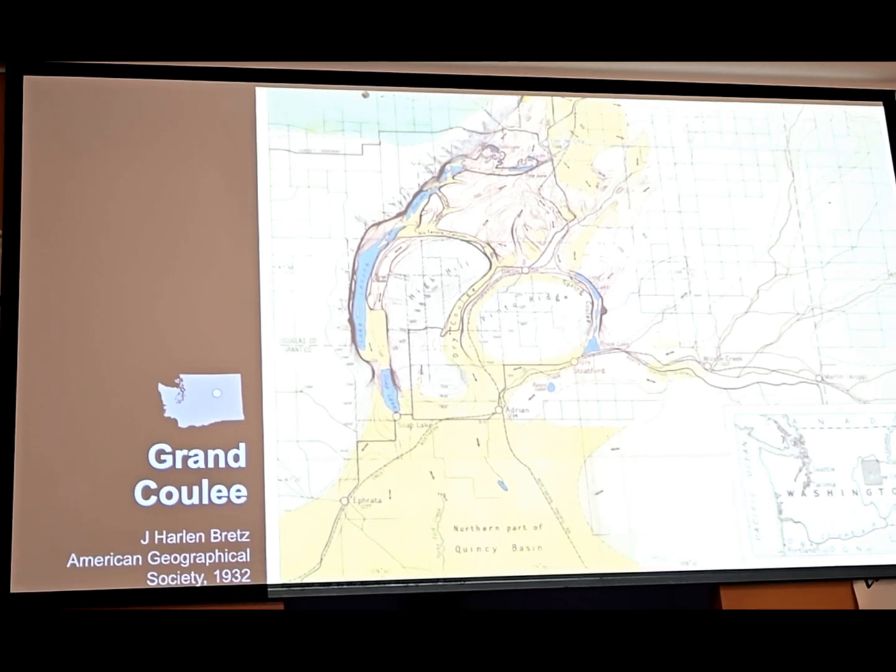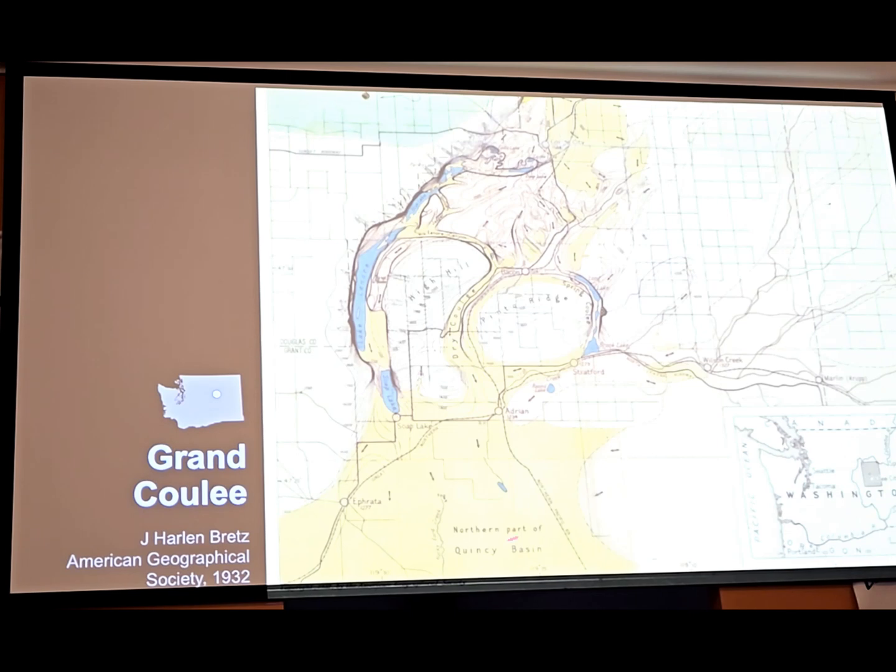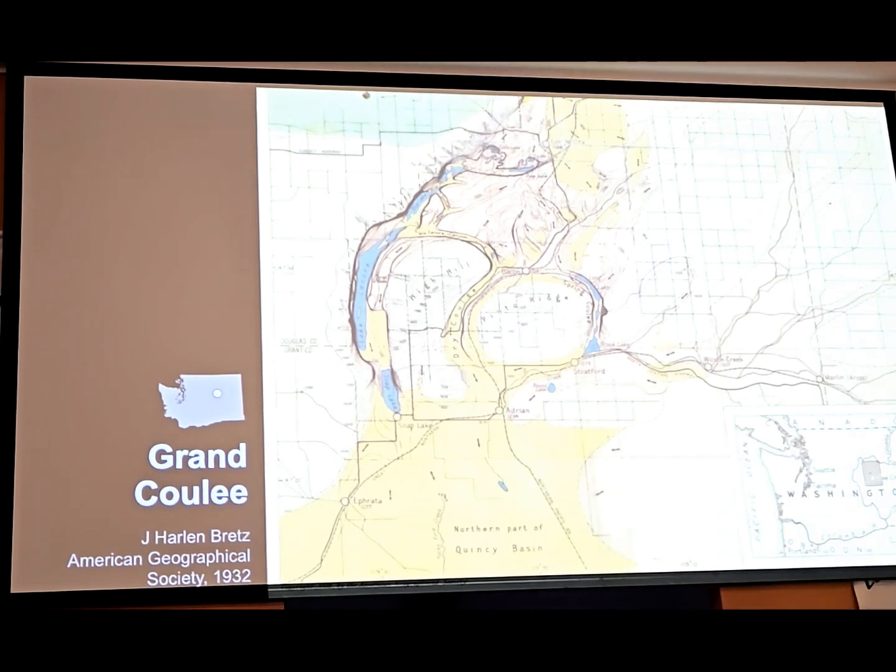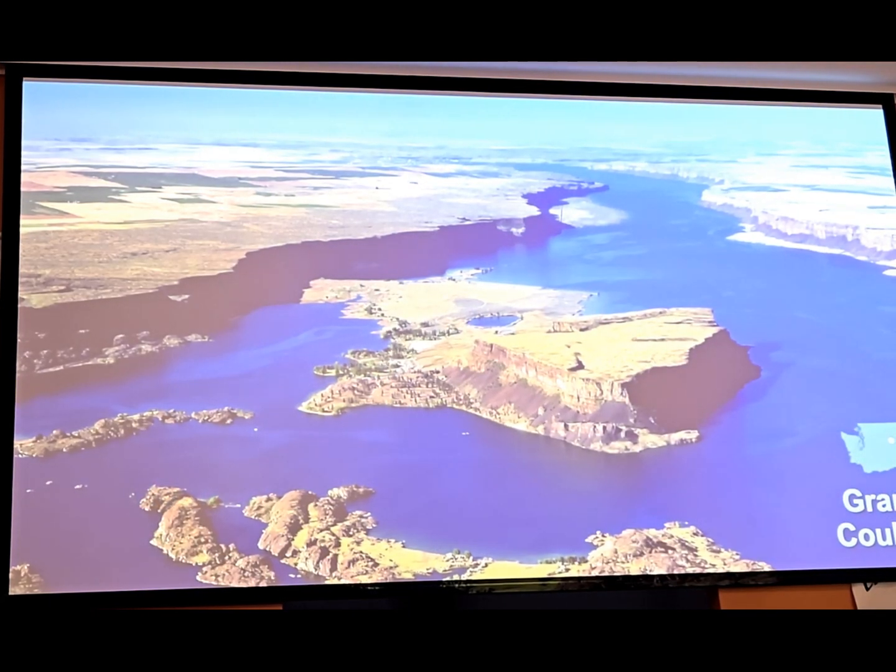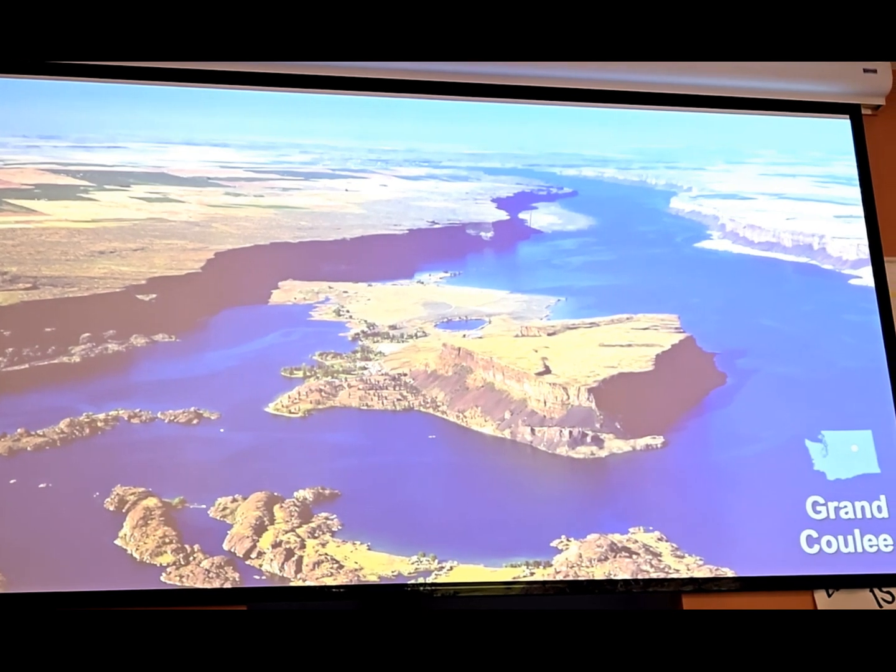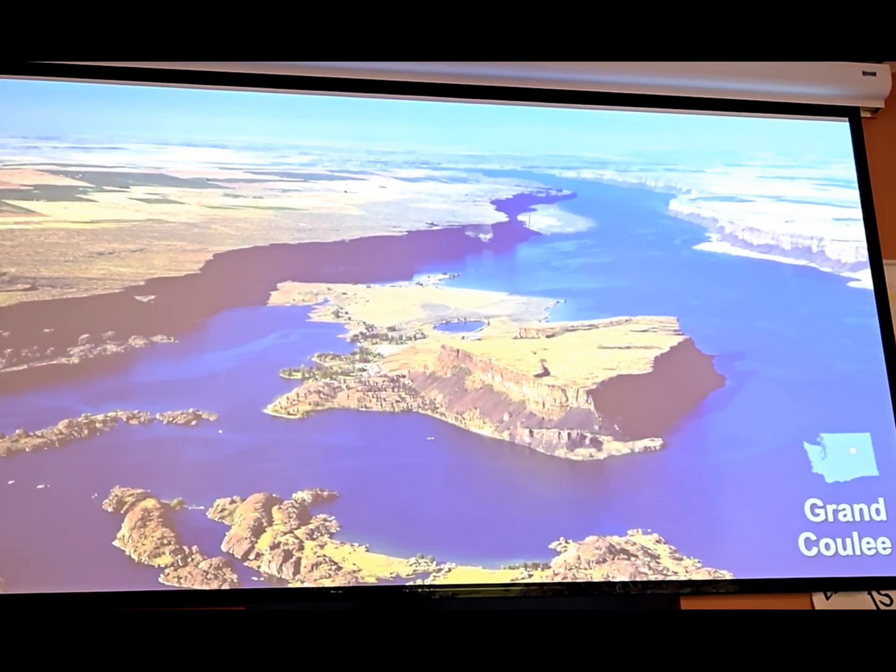So as you move further south, this is the lower Grand Coulee. So this is Dry Falls, and as water flowed through, it opened up out onto the Quincy Basin here, which is kind of a larger, more open, flat area. So we're going to travel that route. This is a view over Steamboat Rock, kind of in the northern part of the Grand Coulee, over Banks Lake. Back when Bretz made that map, he wasn't showing the lake there because it wasn't there yet.